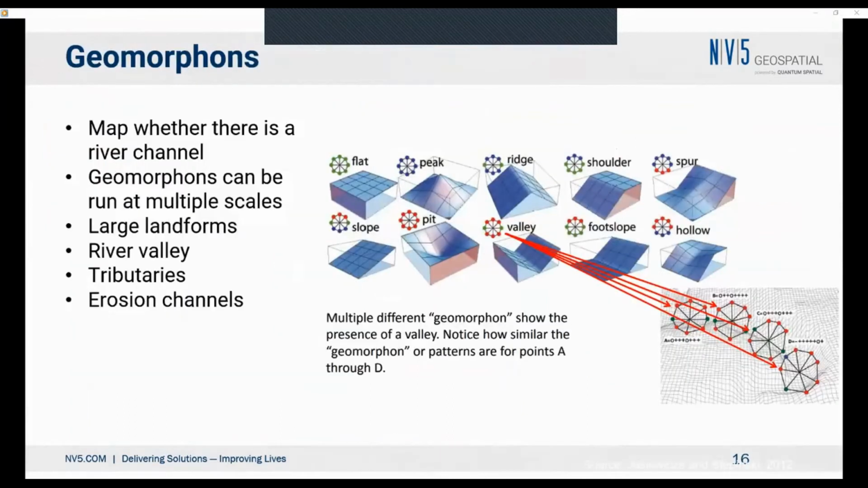The second approach is one where we start to look at not just the flow accumulation, but we also look at the landscape. We use an approach called Geomorphons. Geomorphons allows us to look at river valleys. It allows us to look at river valleys in multiple scales, so large landforms, down to small river valleys, tributaries, down to erosion channels. And we have to determine when we want to call a valley an actual stream.